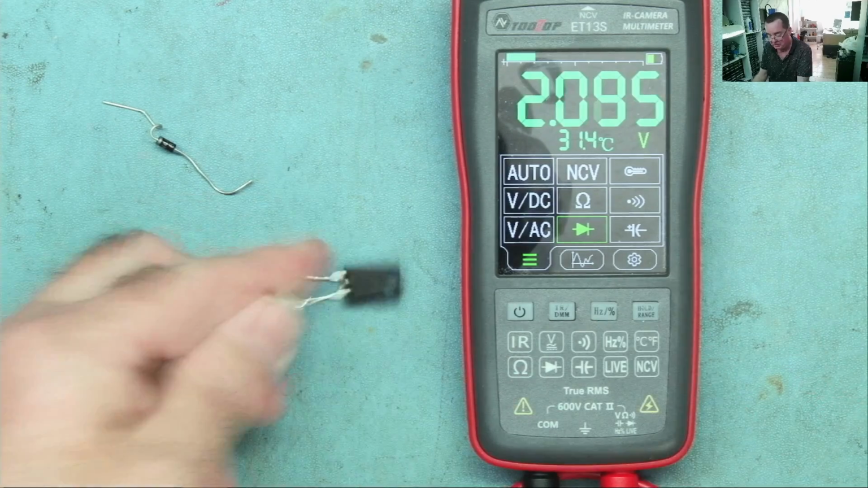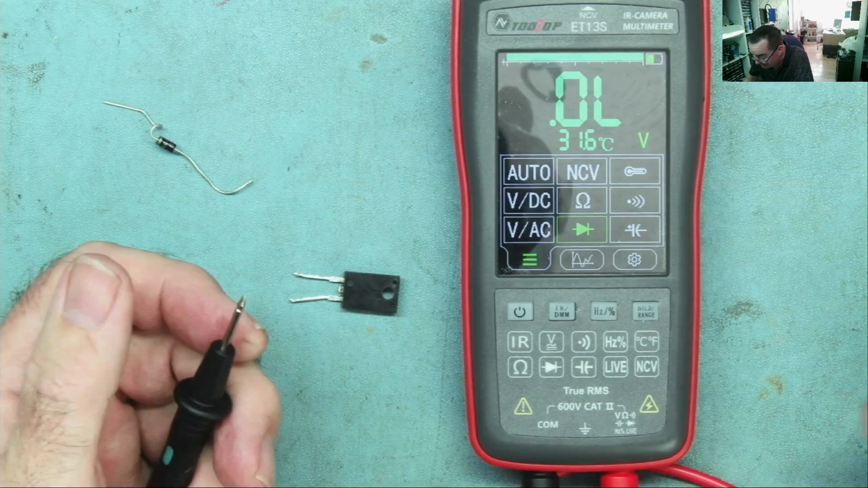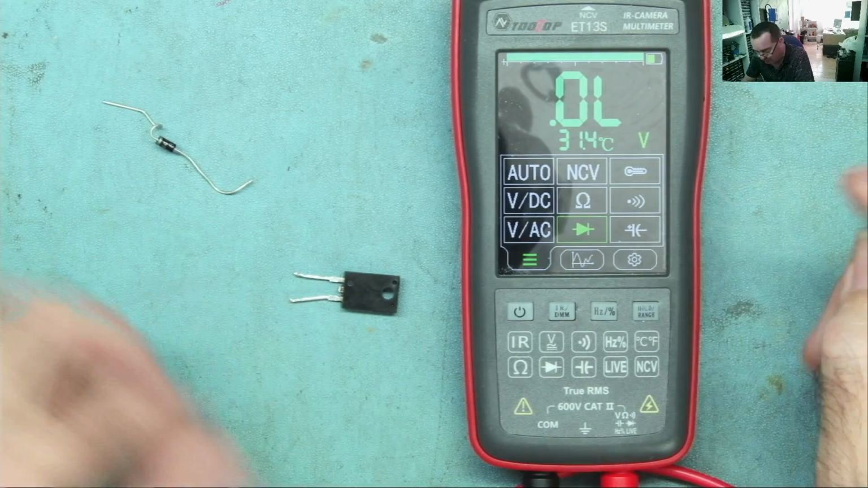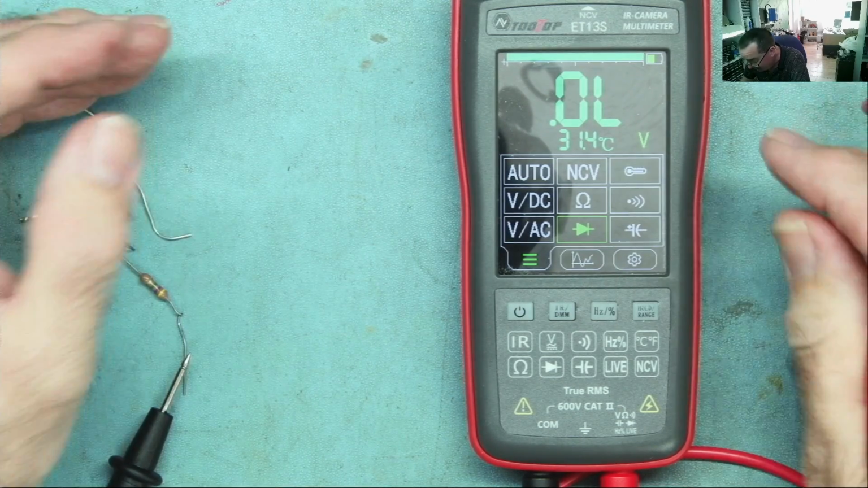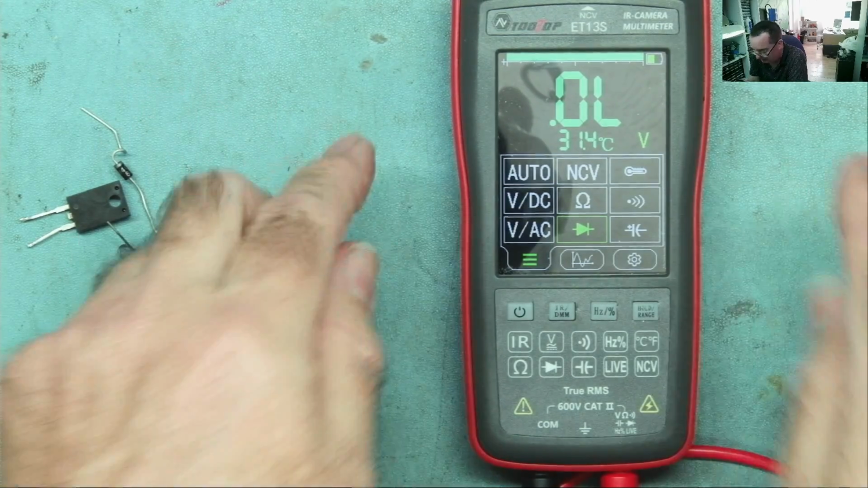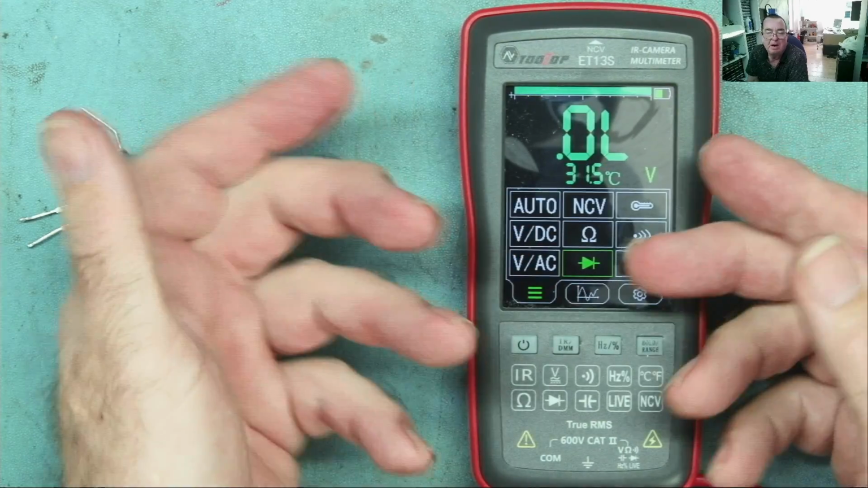Single bleep, 172 on the Schottky. Continuous. Right, so in my opinion, you don't use the continuity mode because it does some very strange things. But the diode mode actually works on this thing. Yeah. Right, I'm going to take back some of what I was saying about this. It's got some quirks, but I've just got to give it a big bonus for that.